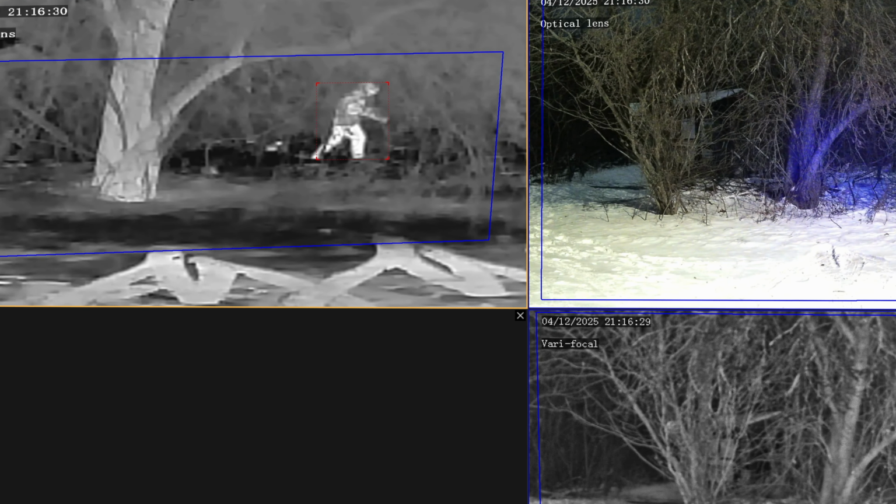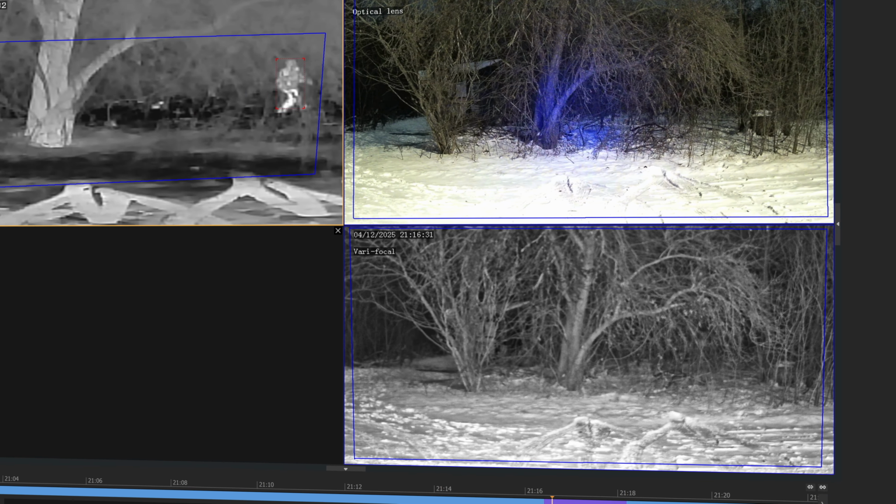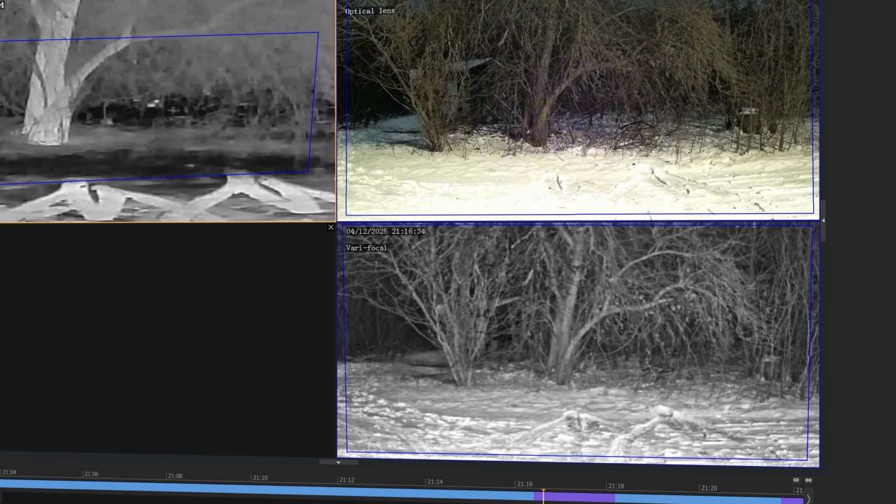As you can see, the thermal picks up my heat signature very quickly. Meanwhile, both optical camera views are struggling to spot even the slightest motion. At the very best, our standard varifocal could hope for a motion detection trigger, but in a real-world situation, the branches that wave in the wind would set off so many false alarms and cry wolf so many times that the camera's notifications would most likely get ignored by whoever manages the system.